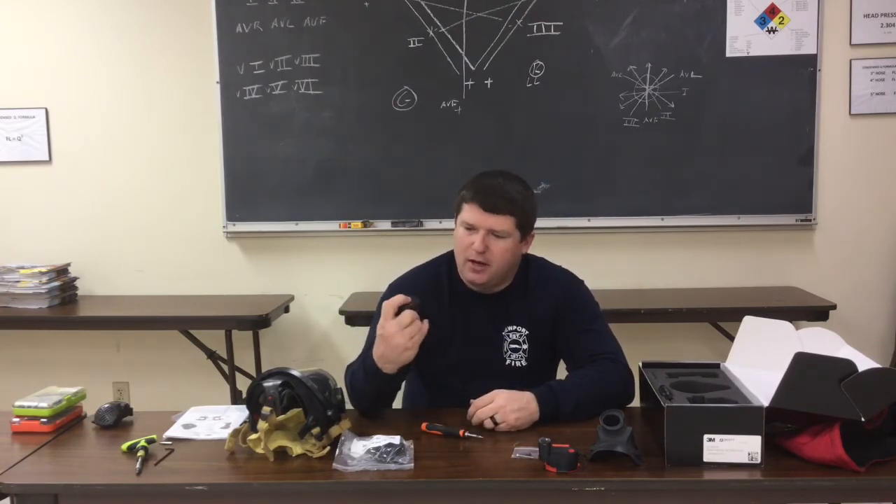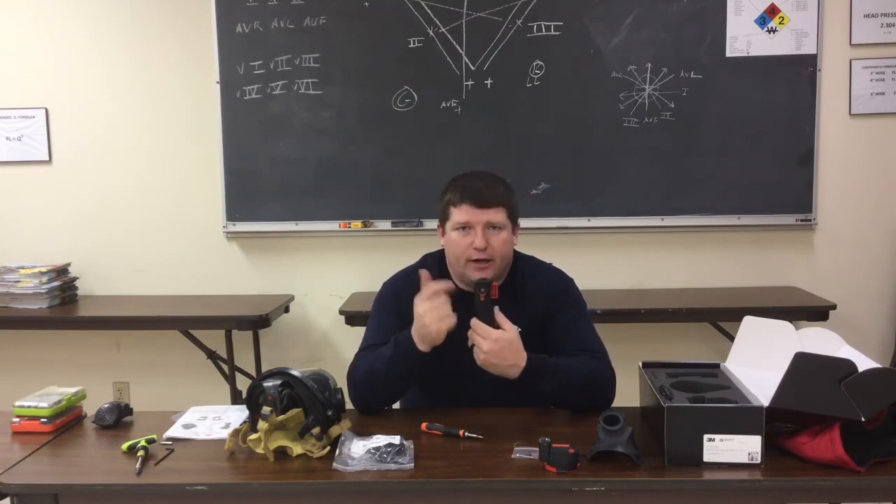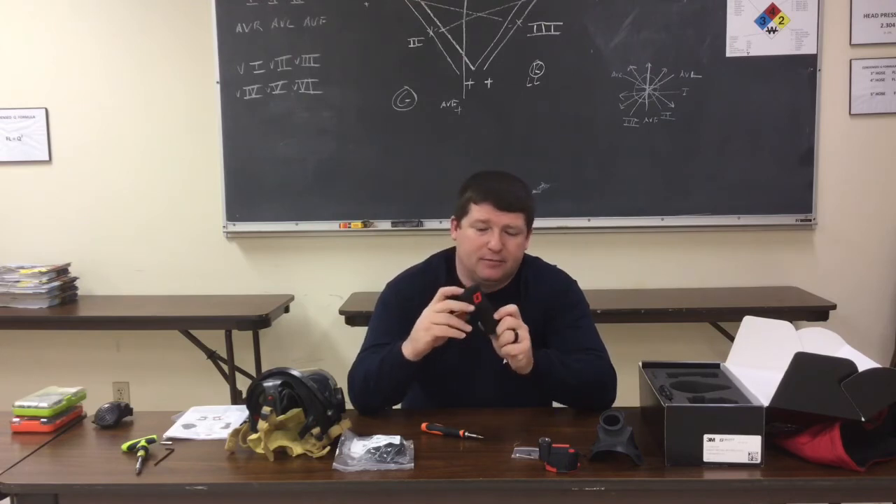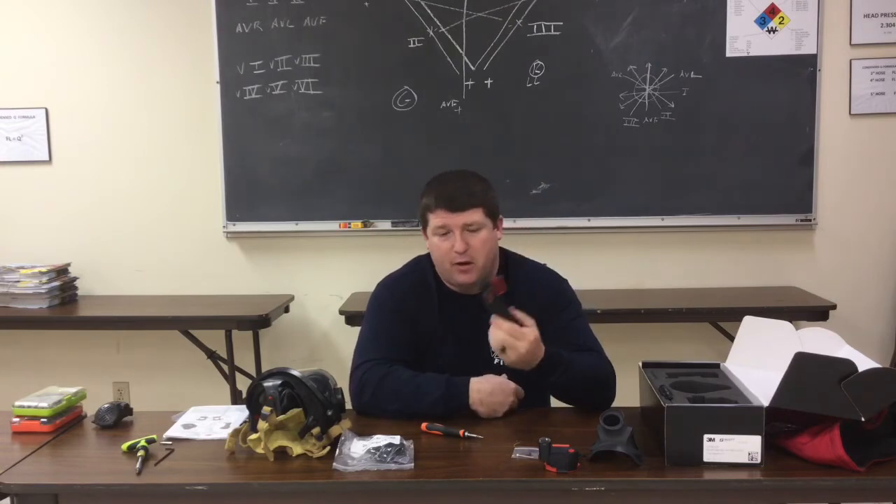You can hold the power button down while looking at the front of the thermal imager for about 3 seconds. A green light will come on and then a red light will be flashing. That's it trying to connect to the heads up or the in-mask display. Of course, I've powered the in-mask display off this time, so it's not going to connect. So I'll hold that down for another 3 seconds. The light will go green and then red, which shows you it's powered off.